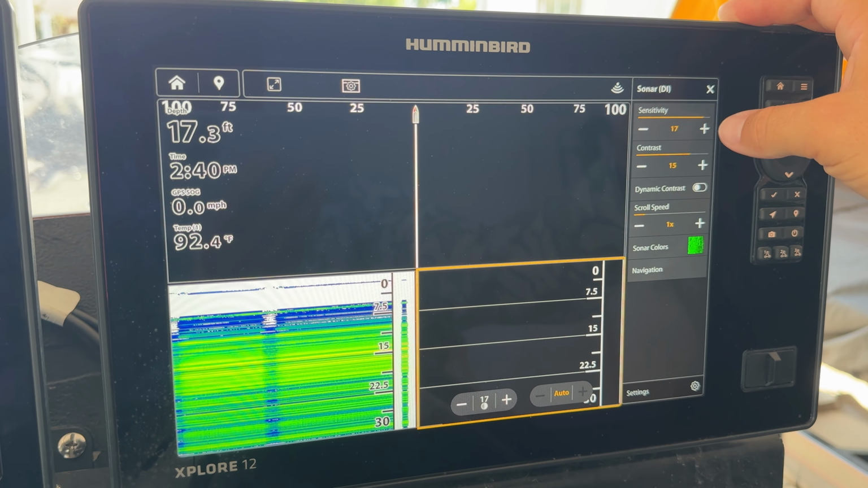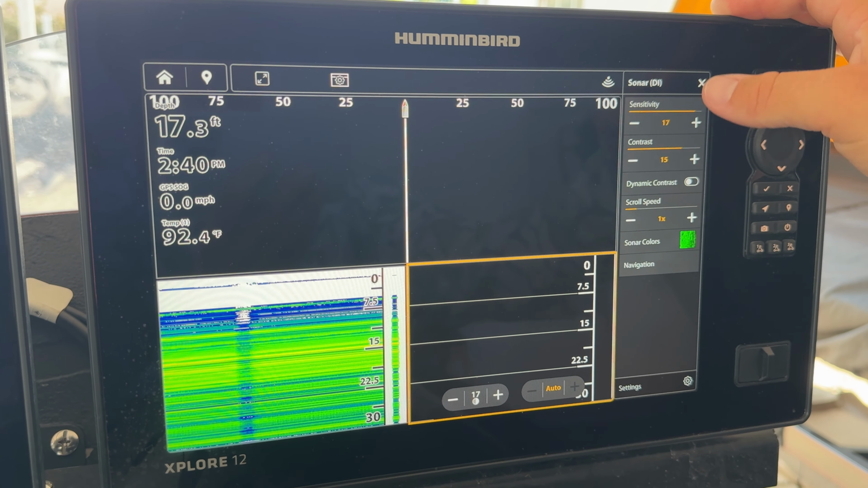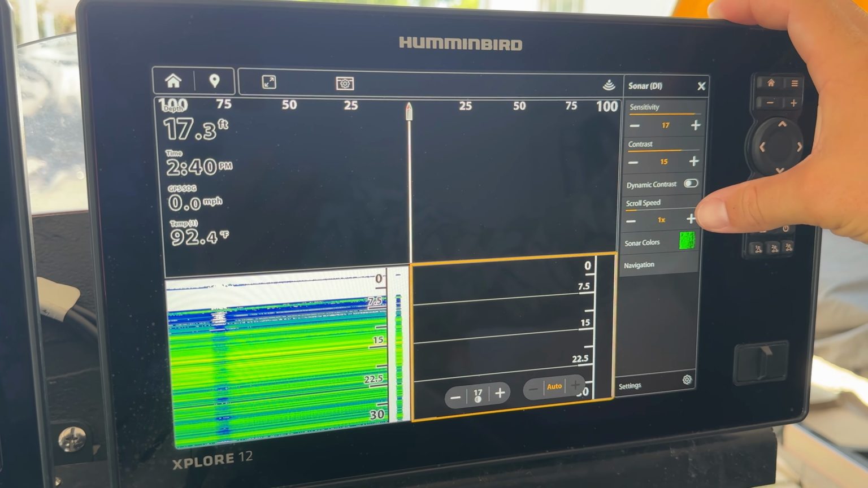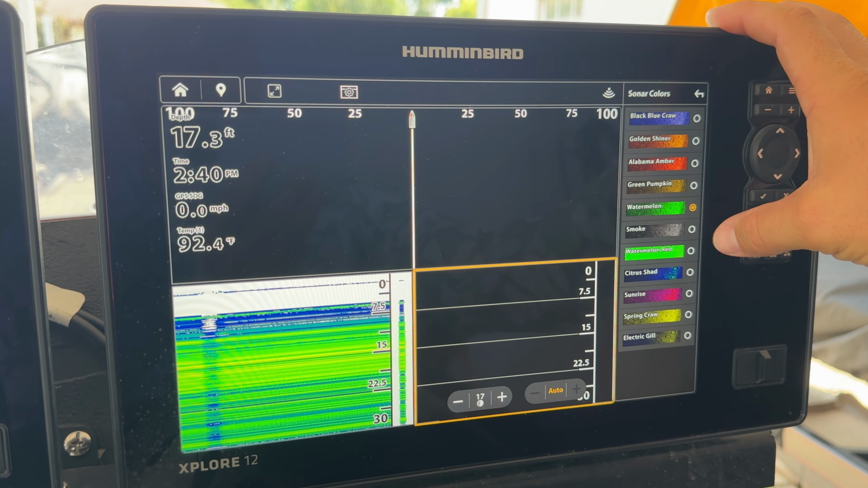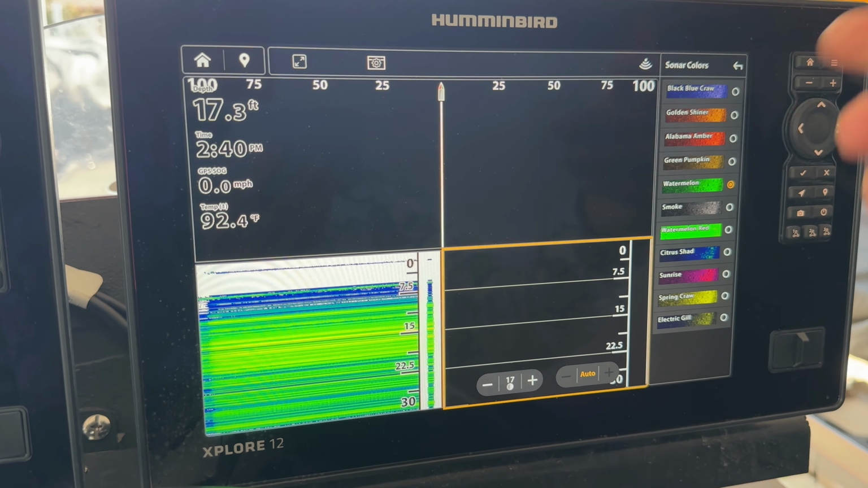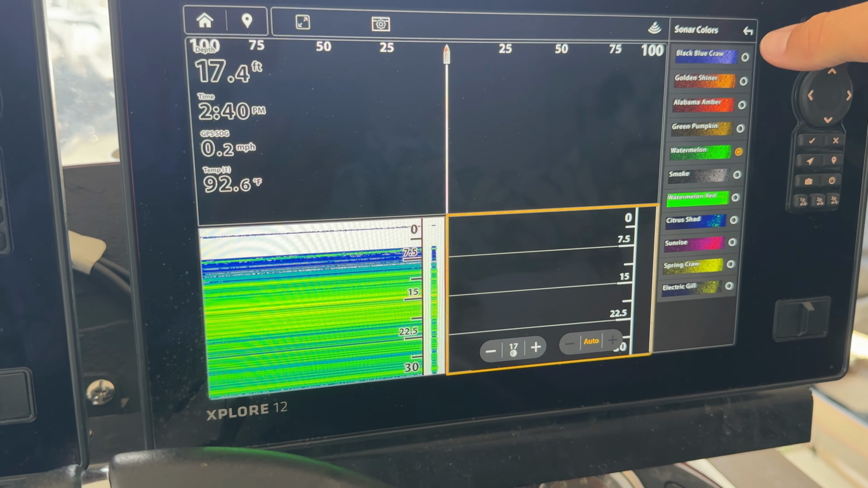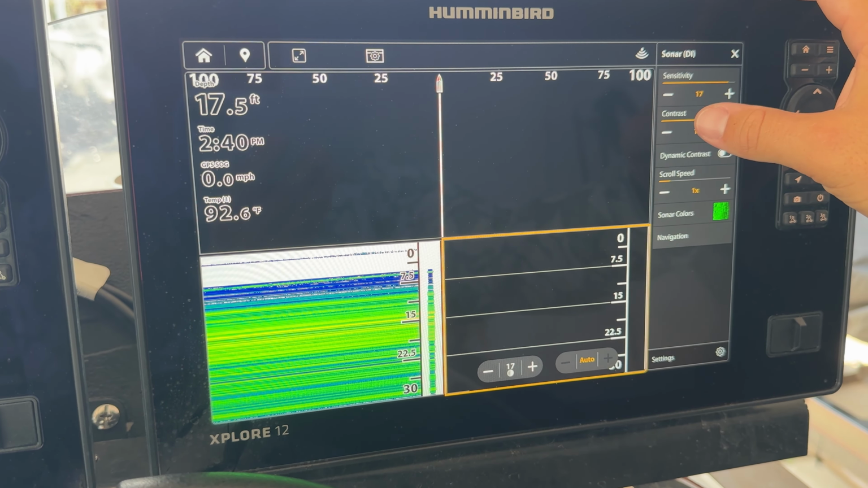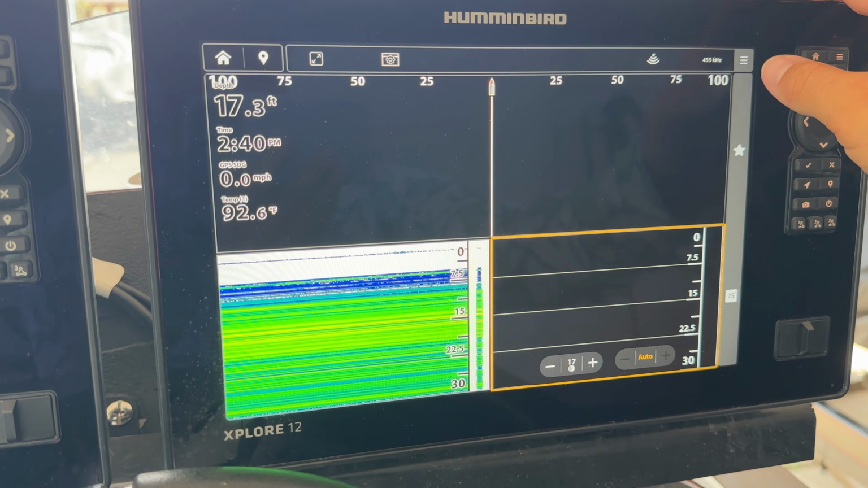The sensitivity is at 17. The contrast is at 15. I don't use a dynamic contrast again. The scroll speed's at 1. And this green watermelon color really makes everything on the bottom pop, and you'll see some of that in these screenshots later. I do run this on auto depth, and that's about it for the down imaging.